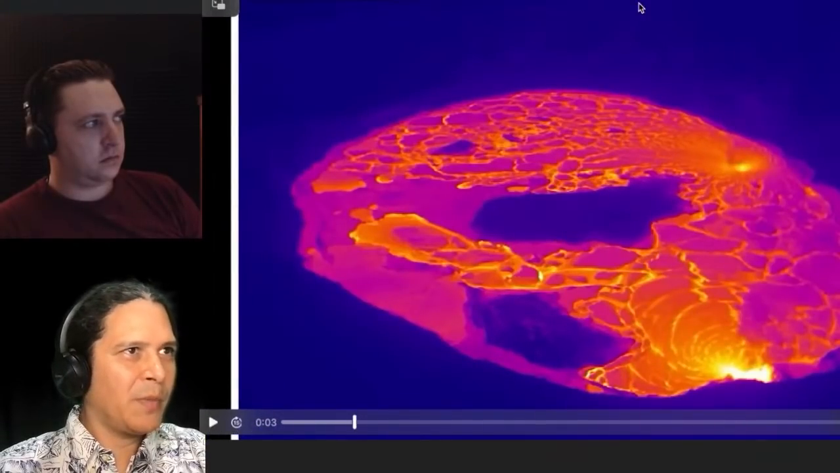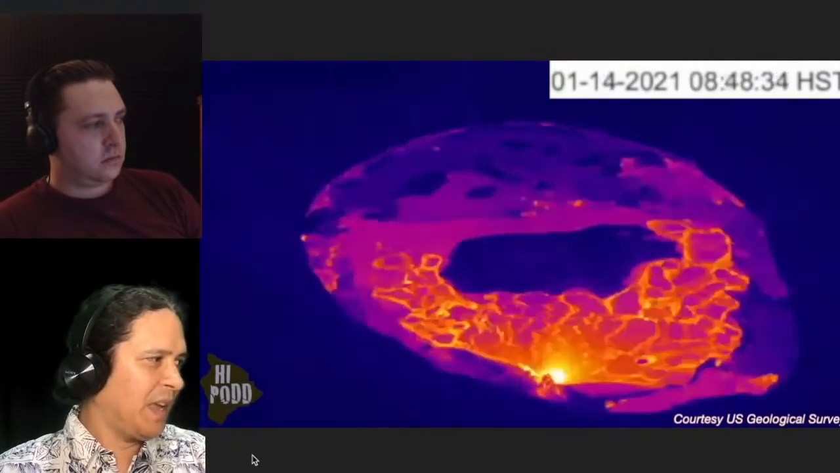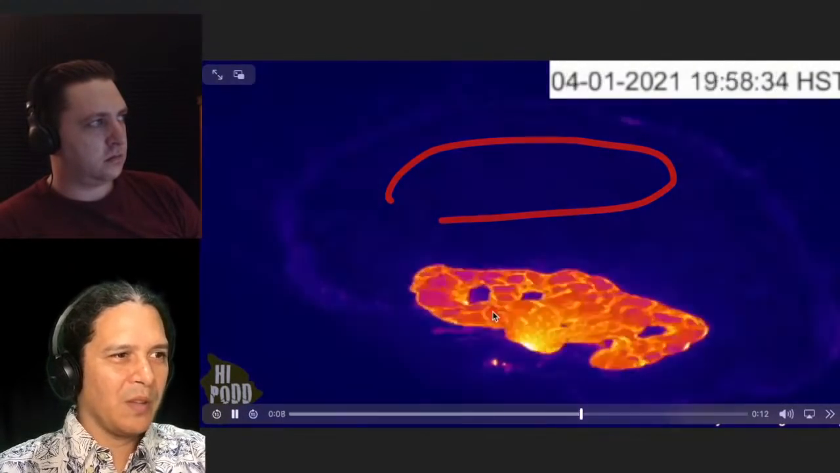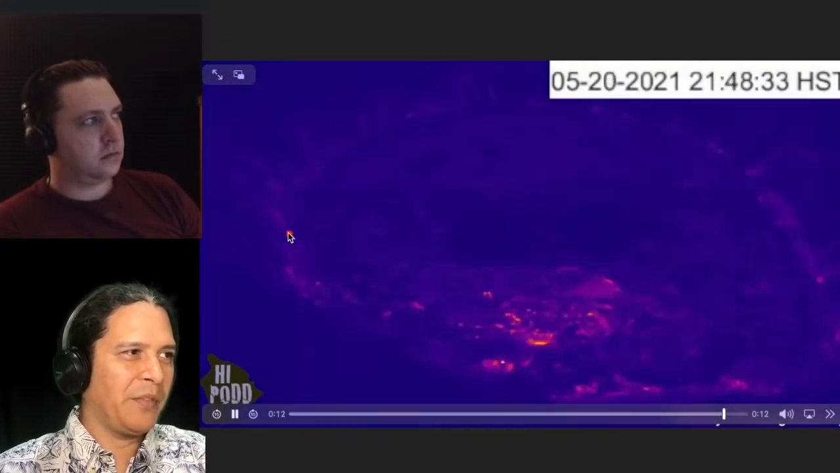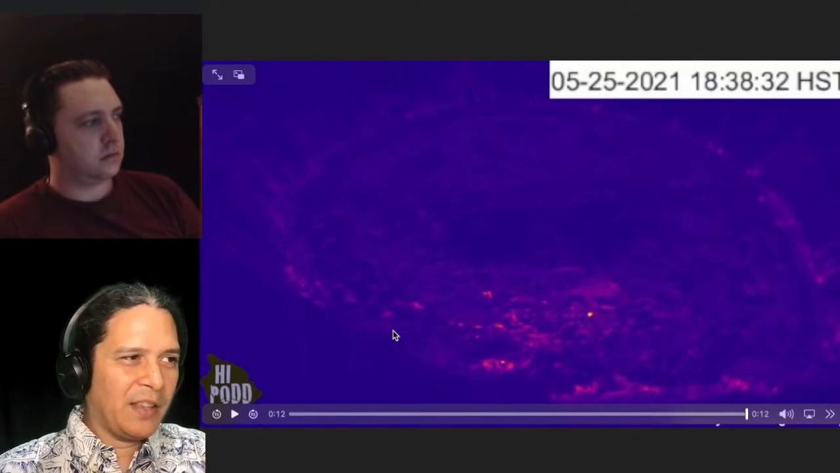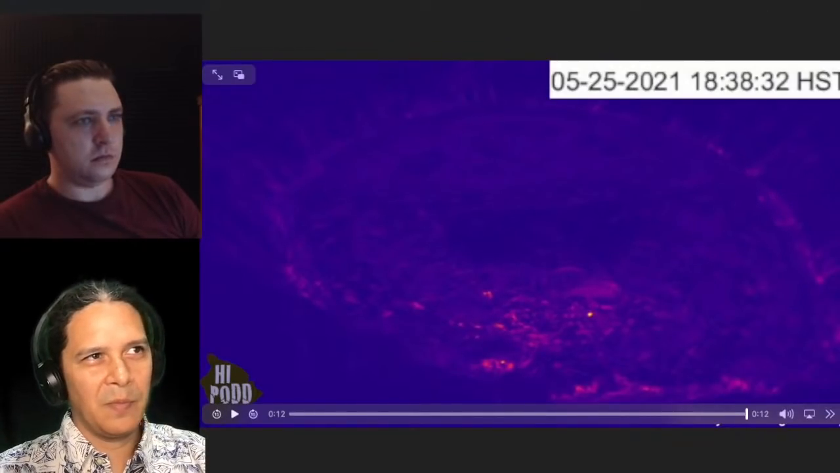So not to repeat it too much, but just to put it in perspective with December 2020, here's December 2020 as it began there. It filled the whole crater, and crusted over on that back eastern part more quickly. The lava lake surface receded to a smaller area, eventually crusted all the way over, even as ooze-ups continued around a perimeter. And so that's the whole 2020 for comparison. So once again, this is possibly the pattern that it follows, or it could deviate in some way that we're yet to see.